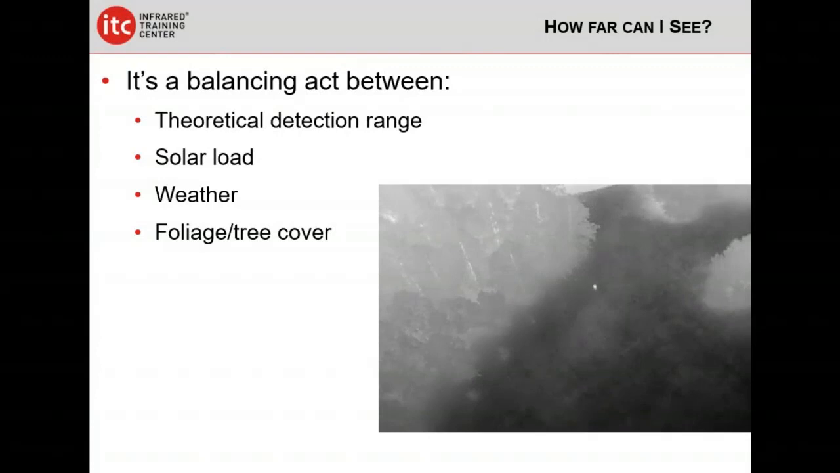Okay, so how far you can see is really a balancing act between your theoretical detection range, which is that calculation we did earlier, the solar load, the weather, and the foliage or tree cover. So here's something of me, again, in pretty much ideal conditions. And I've got evergreen trees right here. You'll notice that as soon as I go under that tree cover, I'm gone.